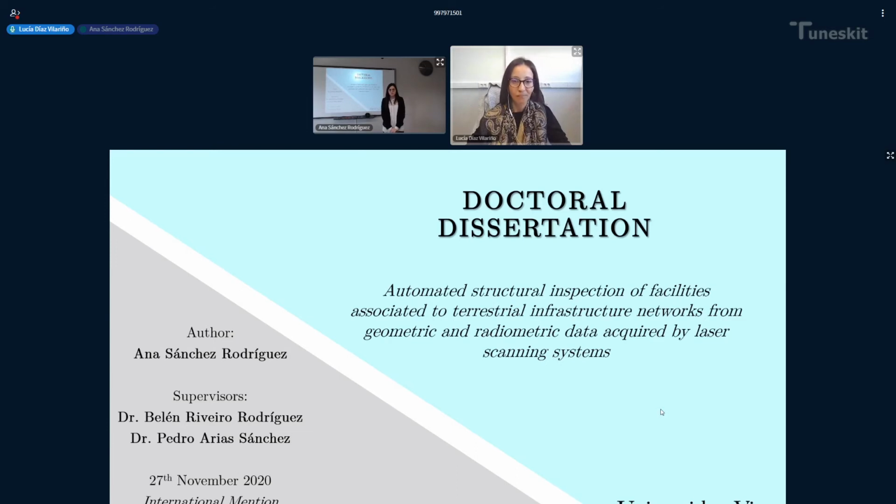And with regard to the document, I would like to say that I really enjoyed reading it because the document is very well contextualized in the huge topic of transport infrastructure inspection. And in addition, all the chapters are very well linked. This is very important because when you work on a thesis as a compendium of articles, sometimes it's not that easy to give the document a final cohesion.